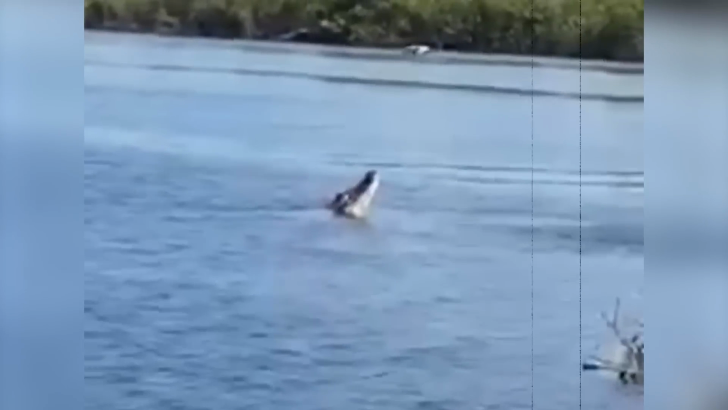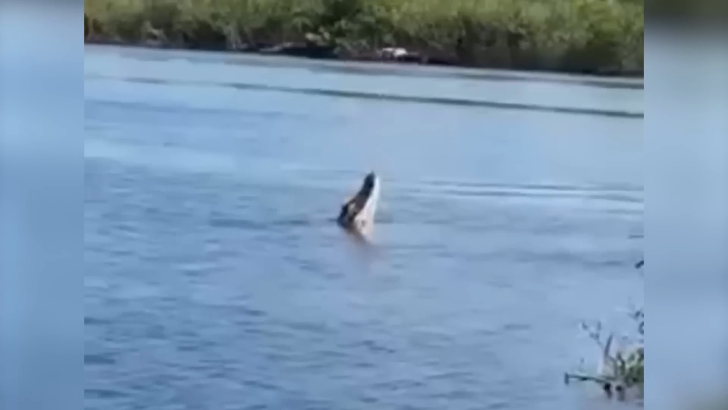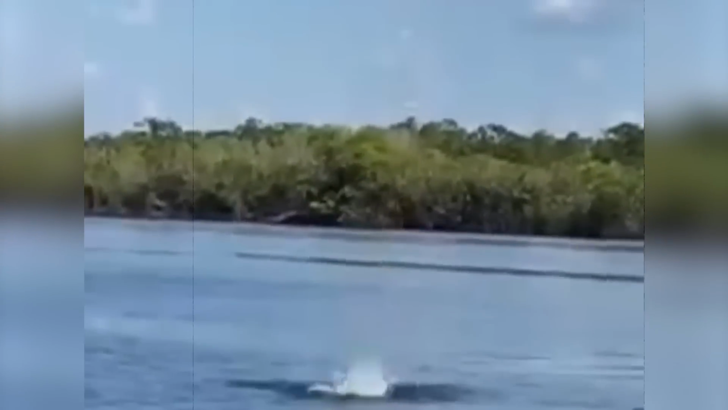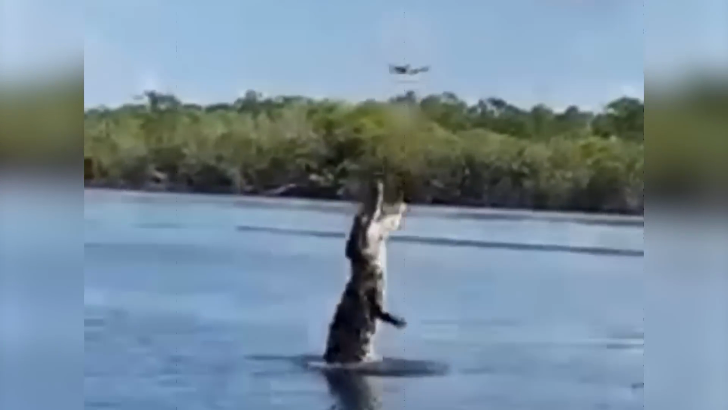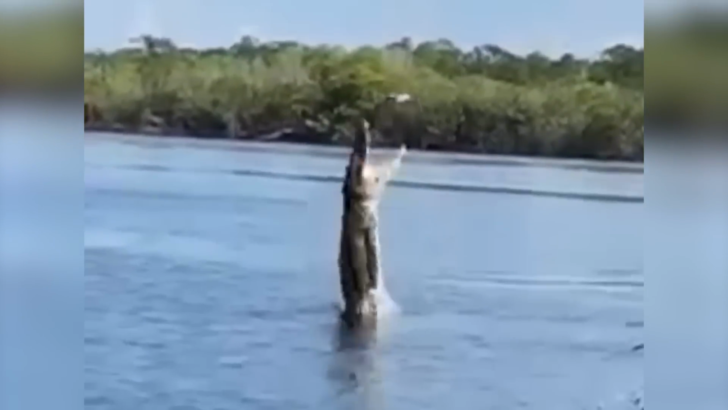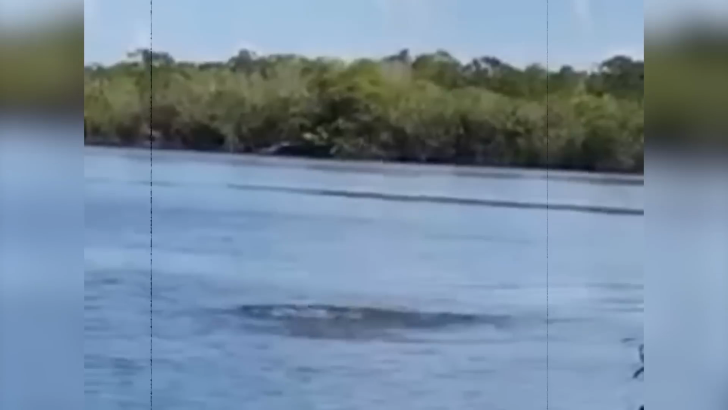The alligator's attention is laser-focused on the drone. To everyone's surprise, the alligator lunges out of the water like a whale, attempting to snatch the drone. Fortunately, the skilled drone operator swiftly pulled back just in time. After missing its target, the alligator retreats back into the water.